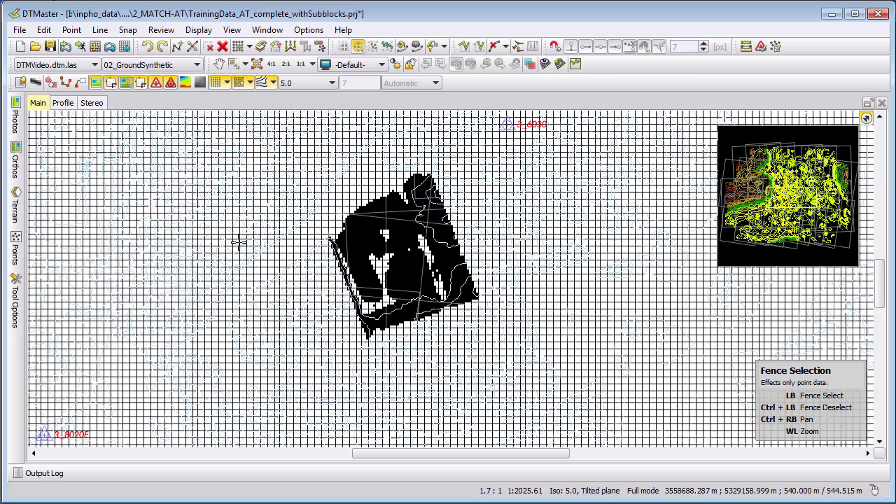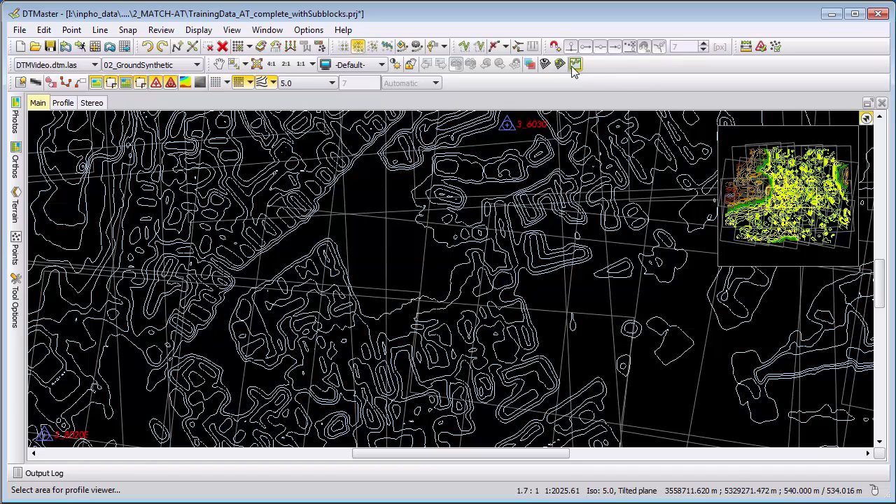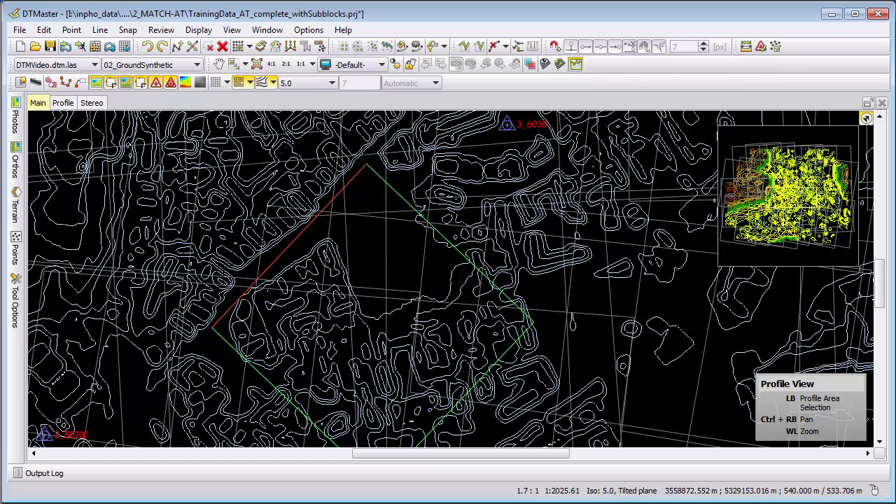So we can select the whole city part, because it's a flat area.